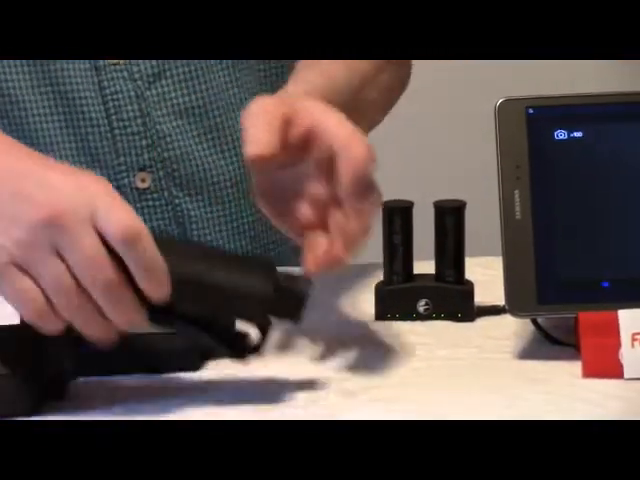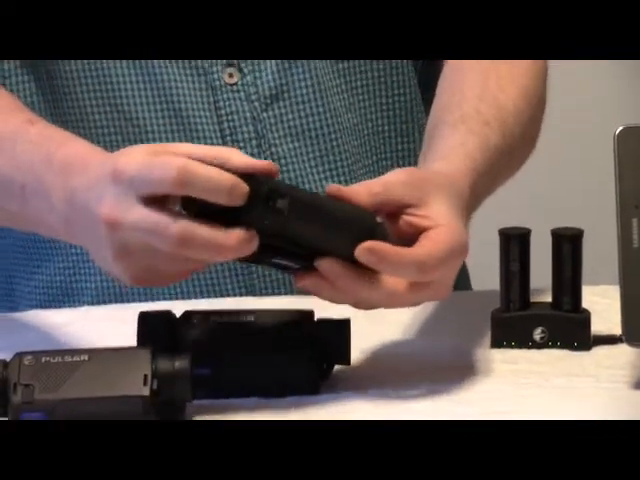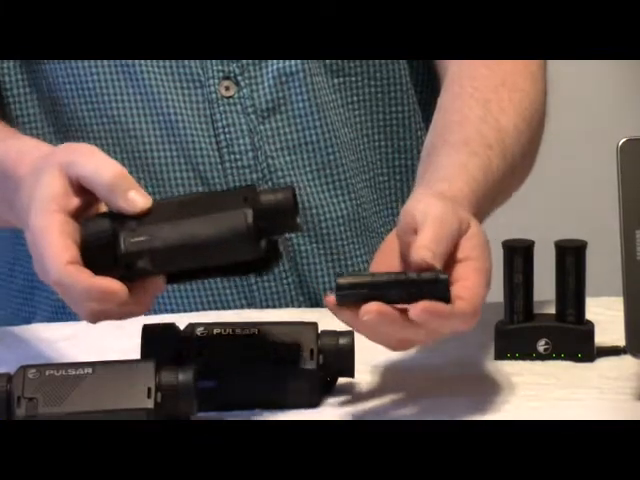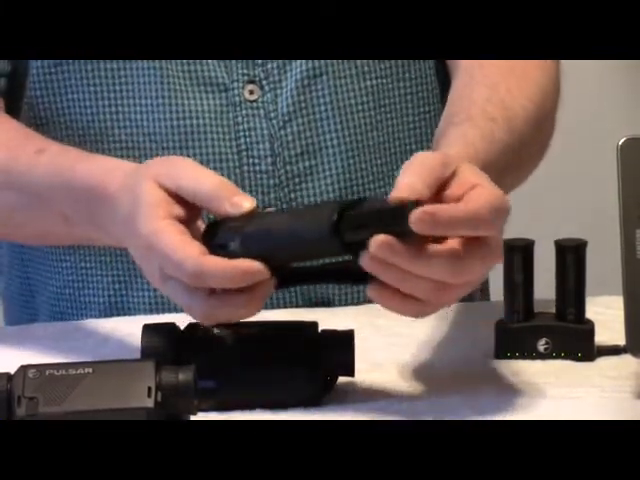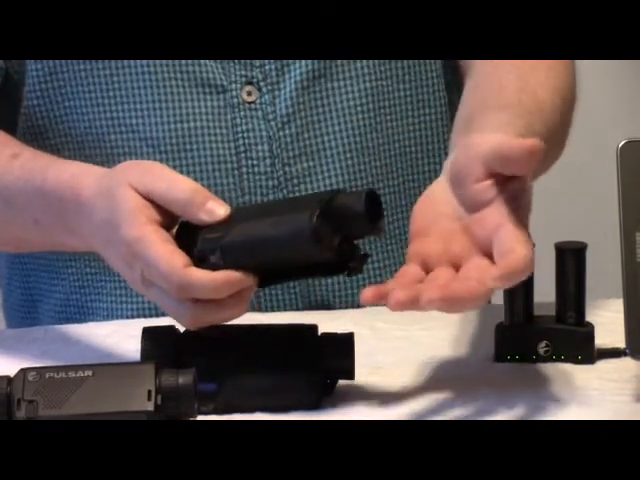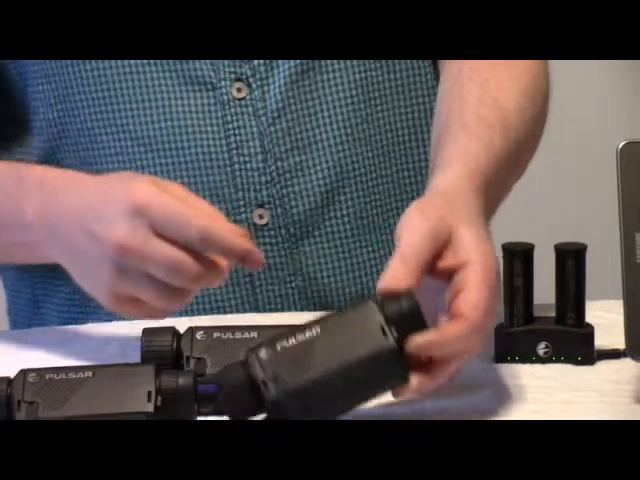Very quickly I can show you here, on the front of the unit is a battery eject. They've made this very simple. The battery is a self-contained unit. It just slides inside of there. There's really just a little click to it and it's locked into position. Unit fully waterproof, 3-year warranty.